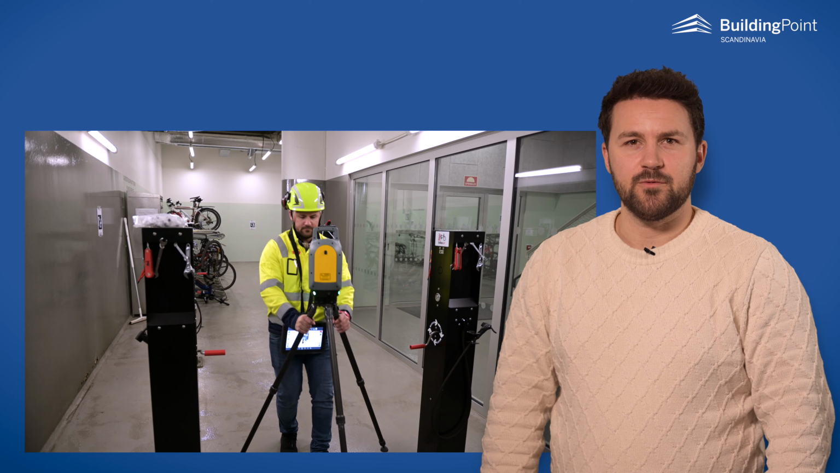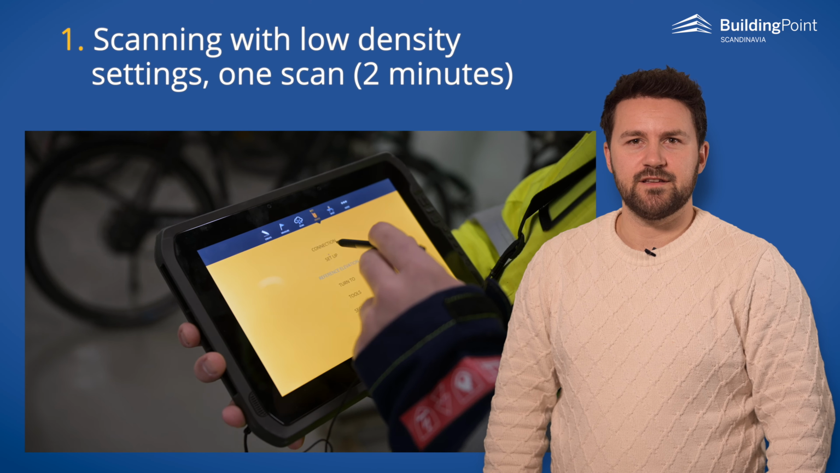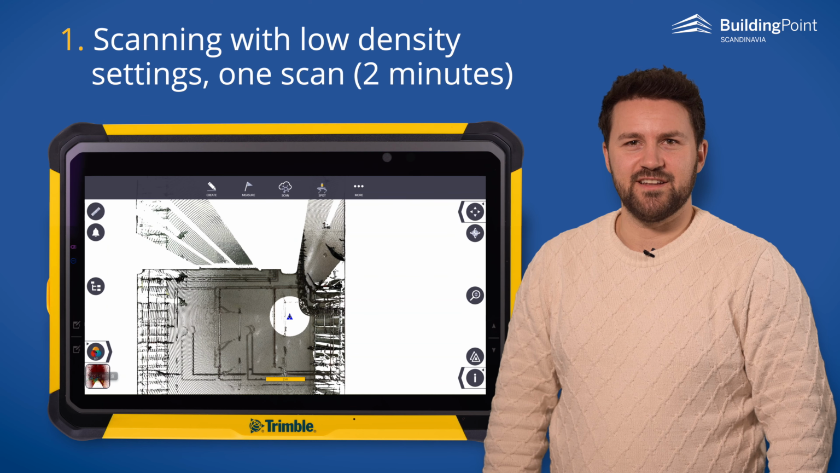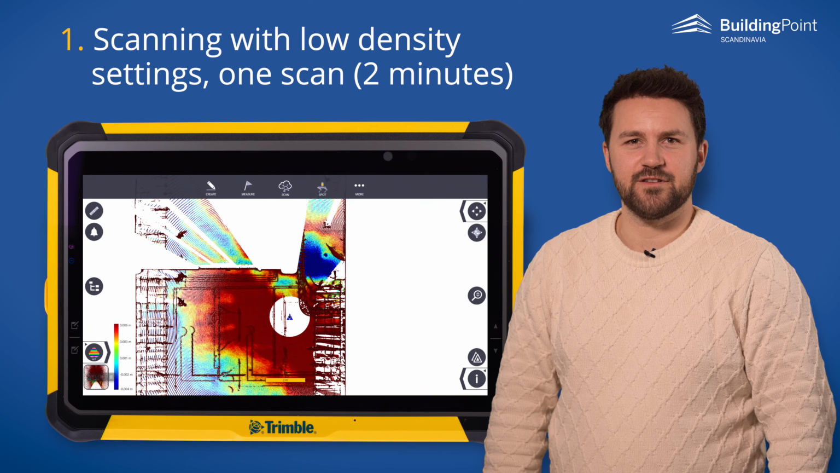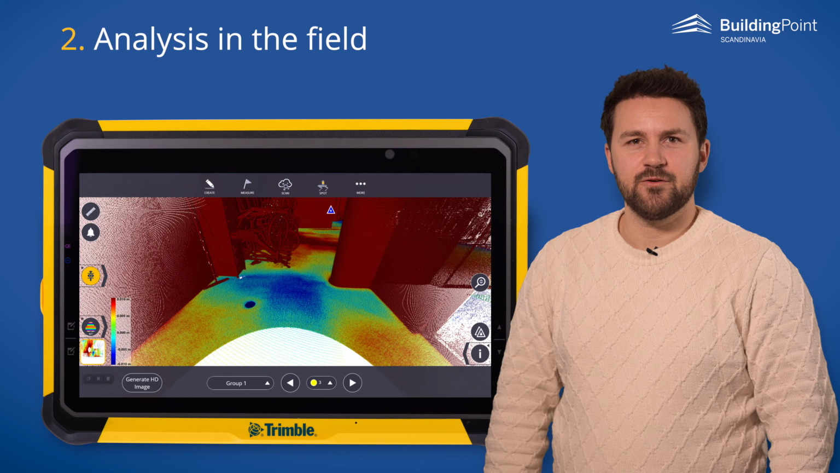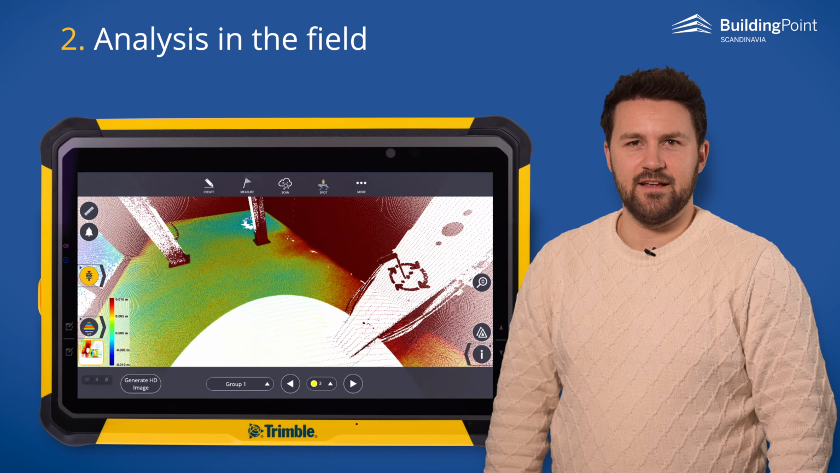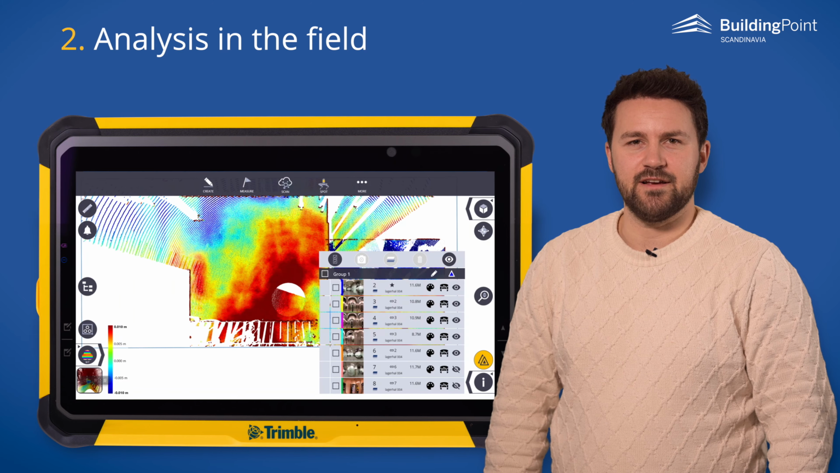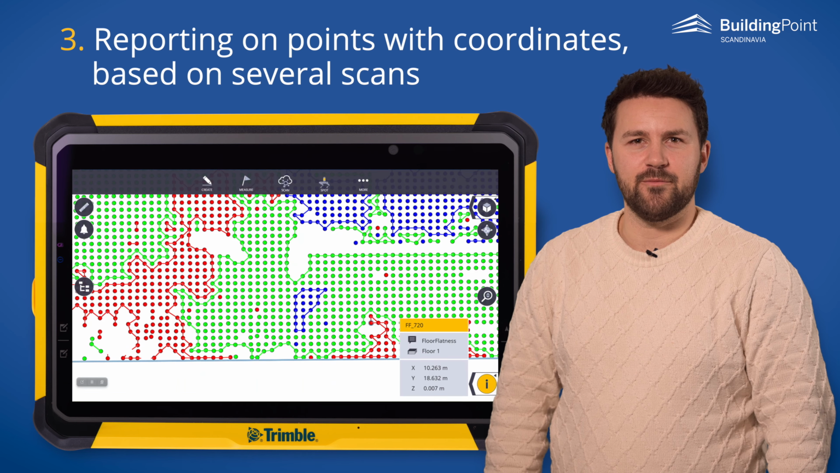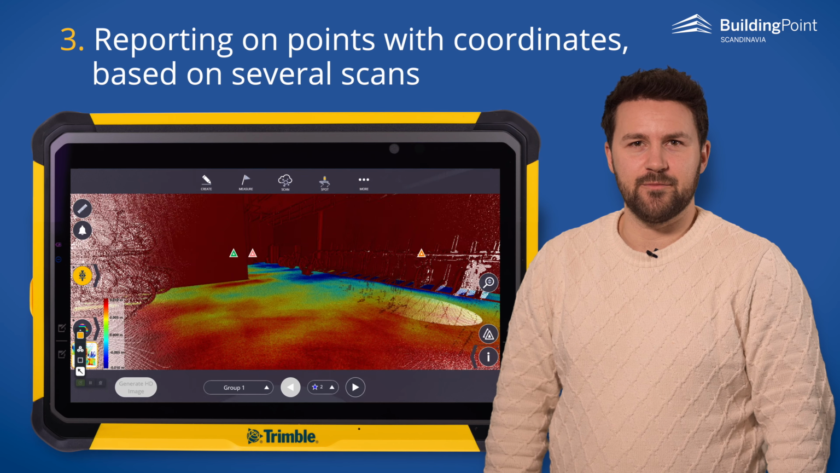To summarize, we set up the scanner with the low density preset and ran a single scan. This gave us 12 million points and it took around 2 minutes from start of the scanning until we had the results. With the Trimble FieldLink software on the tablet, we could display the floor flatness and identify issues very quickly. Then we followed up with more scans to cover the entire floor, creating an automatic report. This let us document our findings.